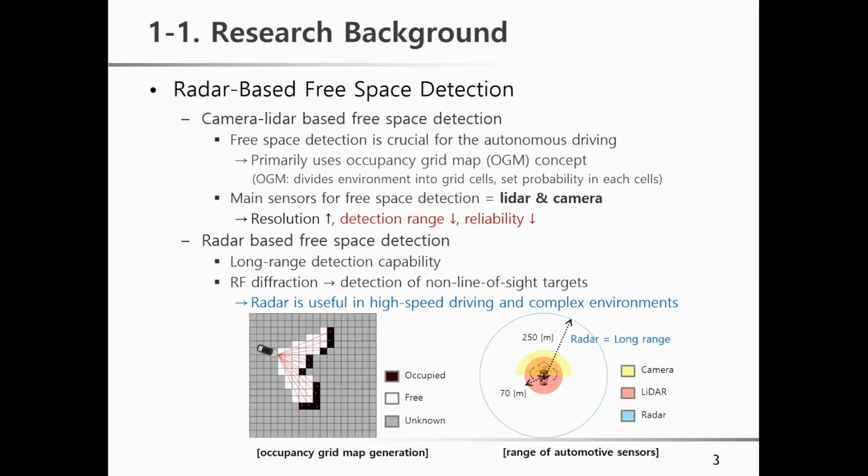For OGM generation, we divide the environment into grid cells and assign a probability of occupancy to each cell. Camera and LiDAR are commonly used for OGM generation because of their high resolution data. However, these sensors have limitations such as short detection range and environmental sensitivity.